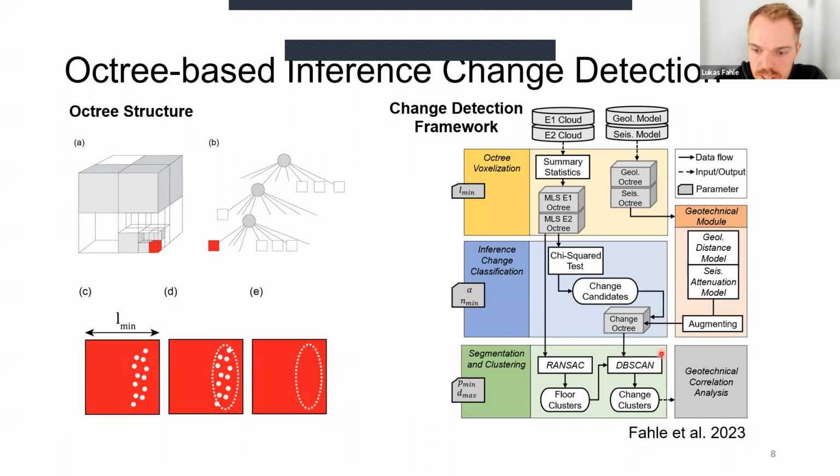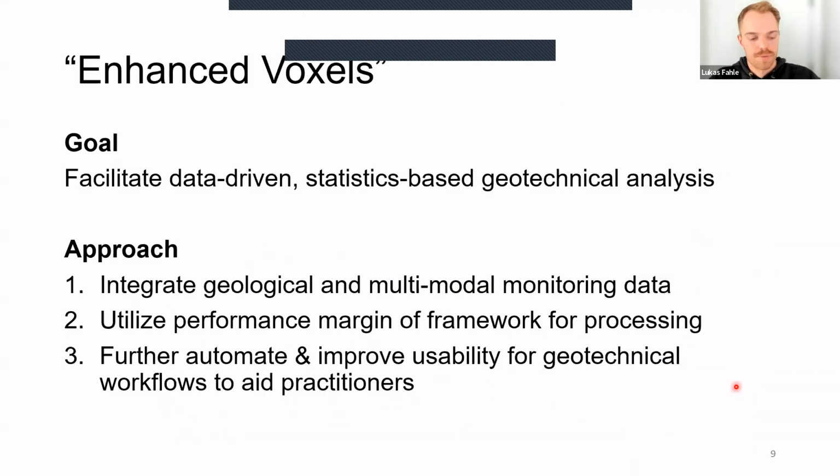Then lastly, what we can do is a clustering algorithm. That is the DBSCAN part here, which basically takes voxels or regions of voxels, looks for highly dense regions of voxels that have changed, and then groups them together, labels them with a label to basically end up with specific clusters that are potentially spatially correlated to changes. And then once we have all this data, we can take that out and do a geotechnical analysis on that. And I'm going to show you some examples of what we can do with that.